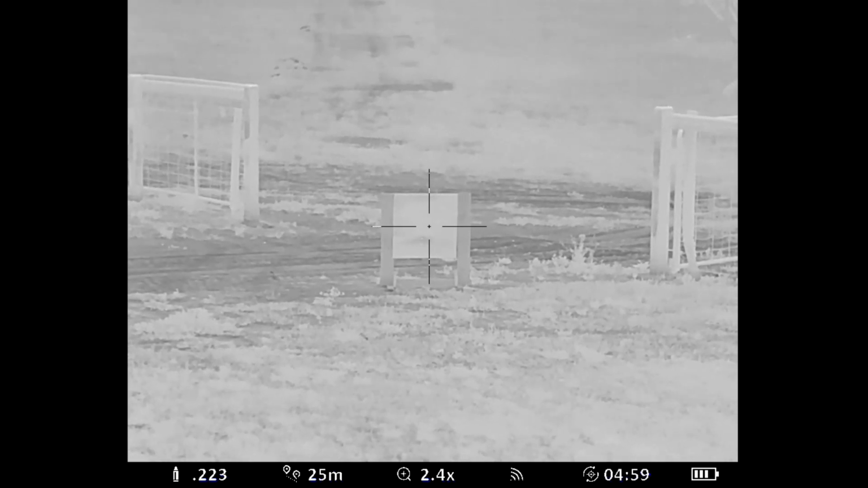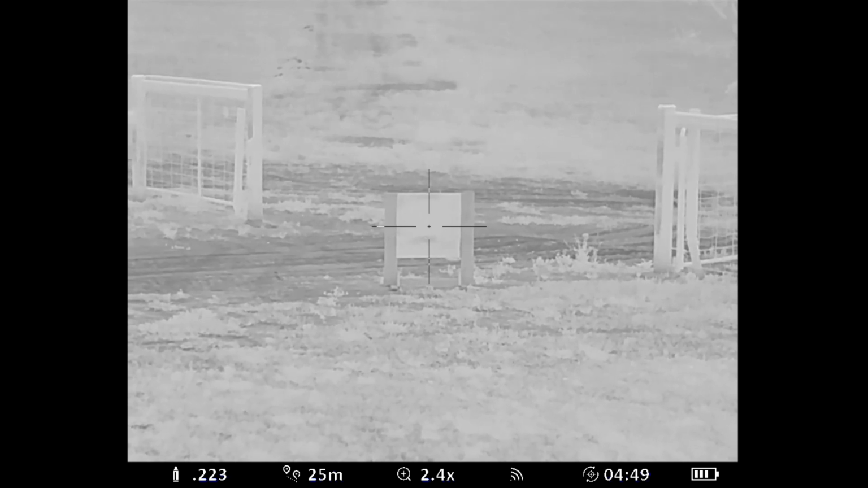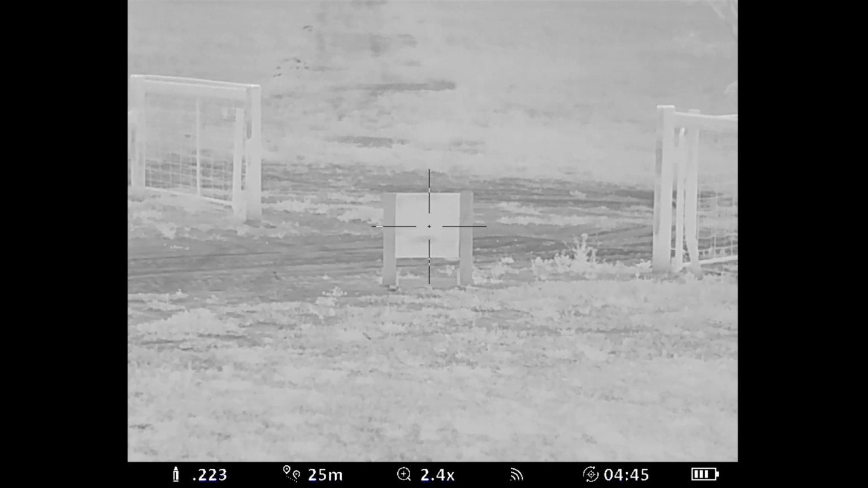One quick press of the button resets the shutter, but I have it set to 5 minutes because the picture quality never seems to degrade too much anyway, so 5 minutes is the maximum amount of time.